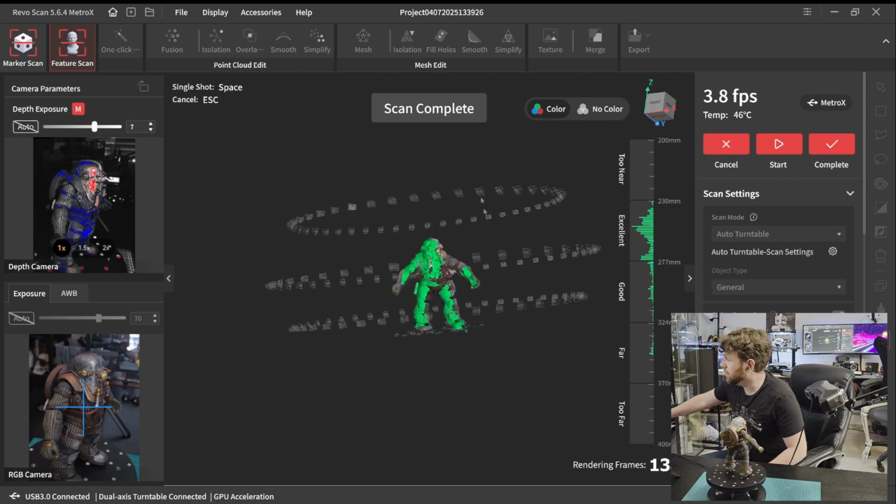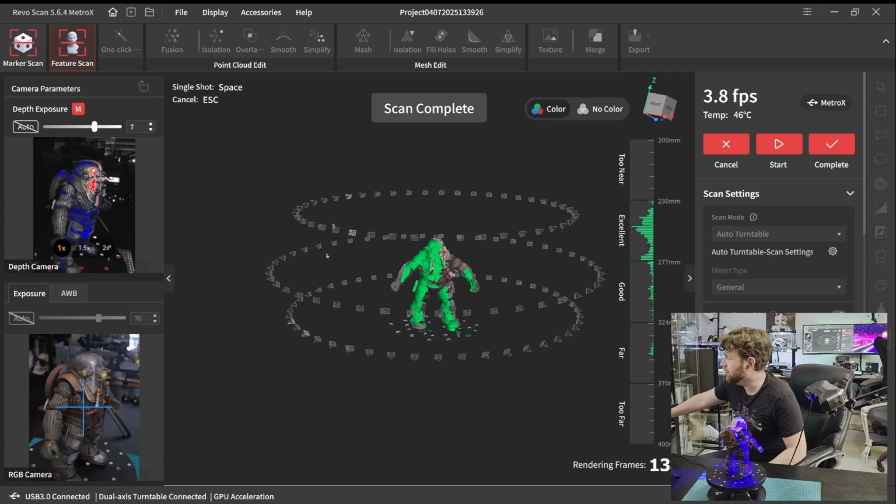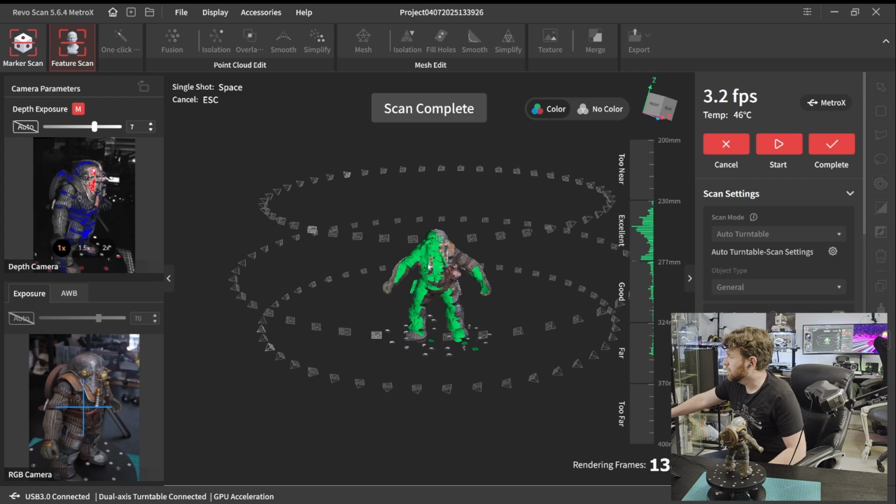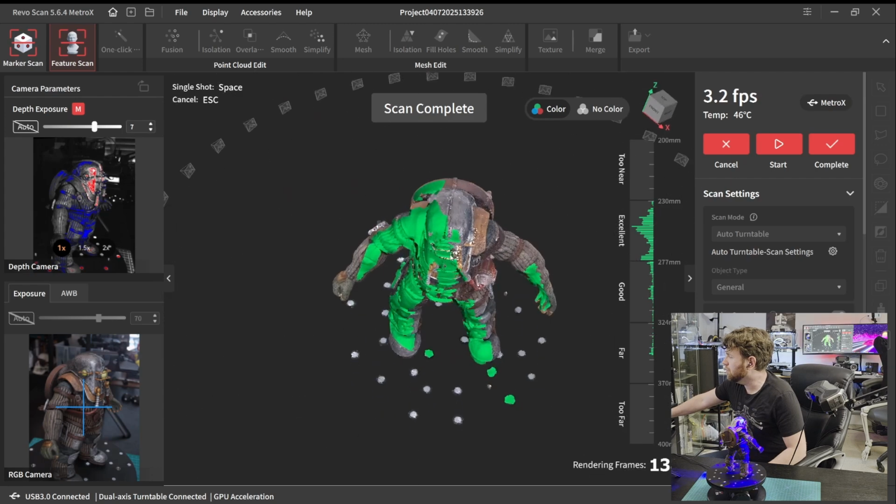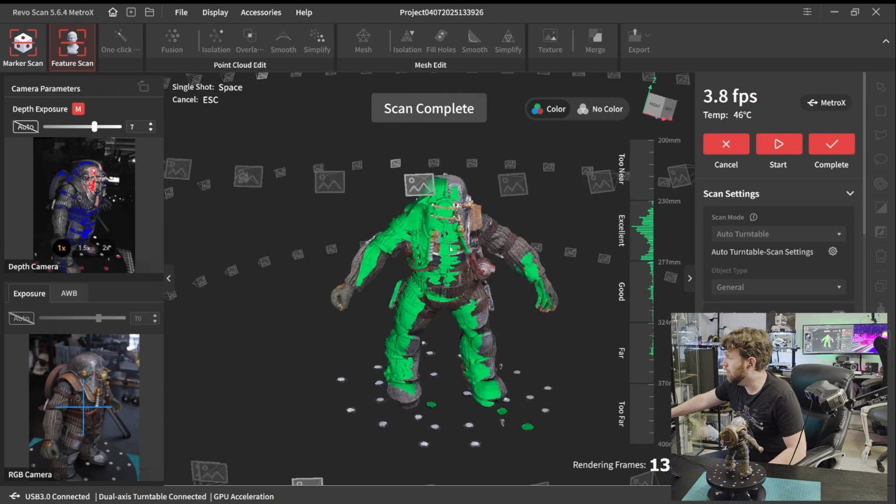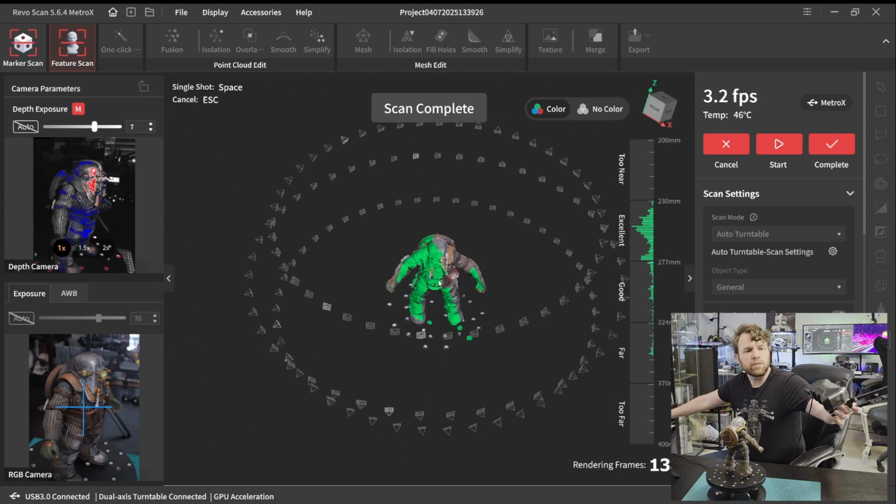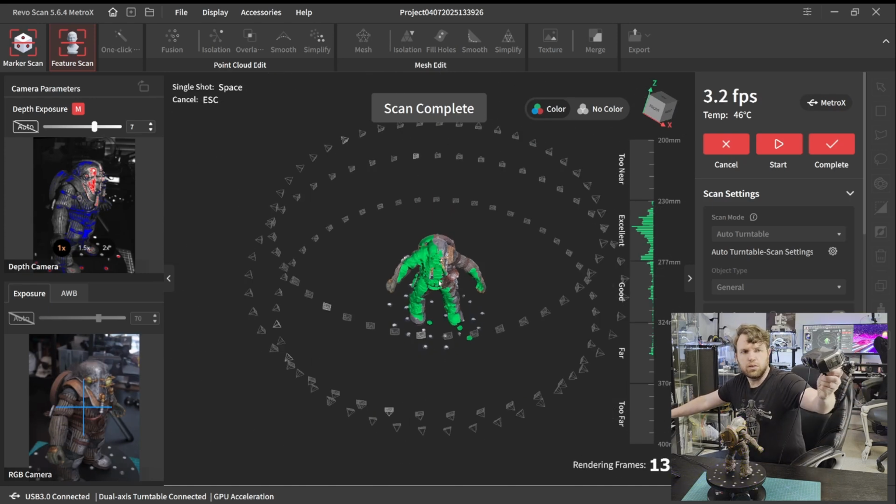Looking in my preview window here, you can see I'm kind of almost building a dome around my scan subject here. I probably don't need an overhead rotation, but I'm going to do it anyways. Because why not?